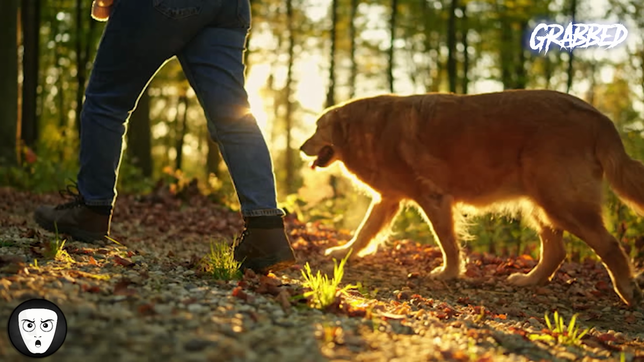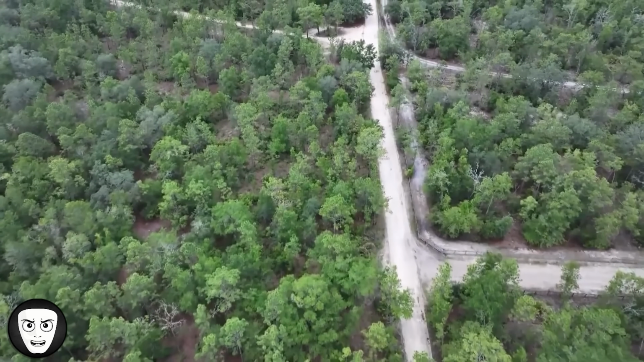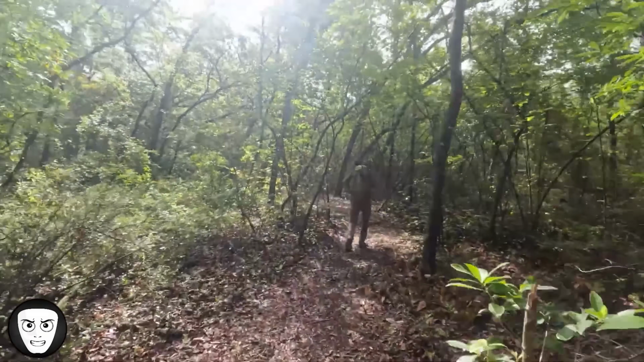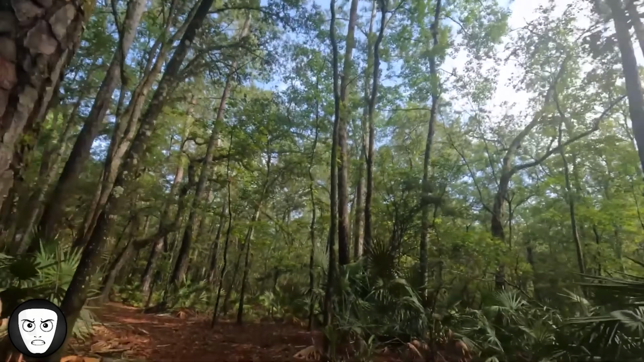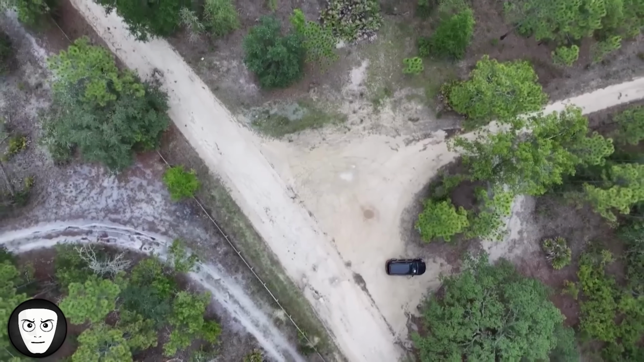A woman was out walking her dog in Florida's Jennings State Forest when her routine morning hike suddenly turned into a nightmare. According to the Clay County Sheriff's Office, a man grabbed her along the trail. She managed to break free, and her dog scared the attacker off before he could do anything worse. Deputies searched the area for hours using canine units, but were unable to find the suspect. Authorities urged anyone who was in the area that morning to come forward with information. What would have happened if she didn't break free?